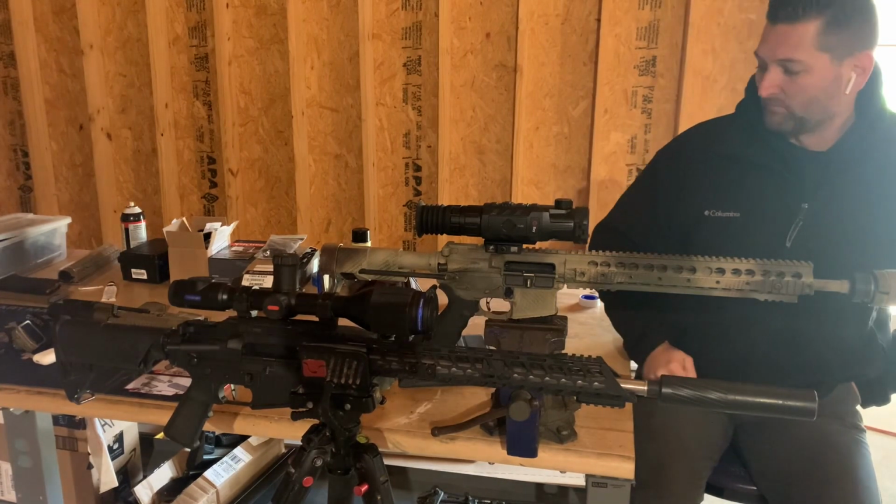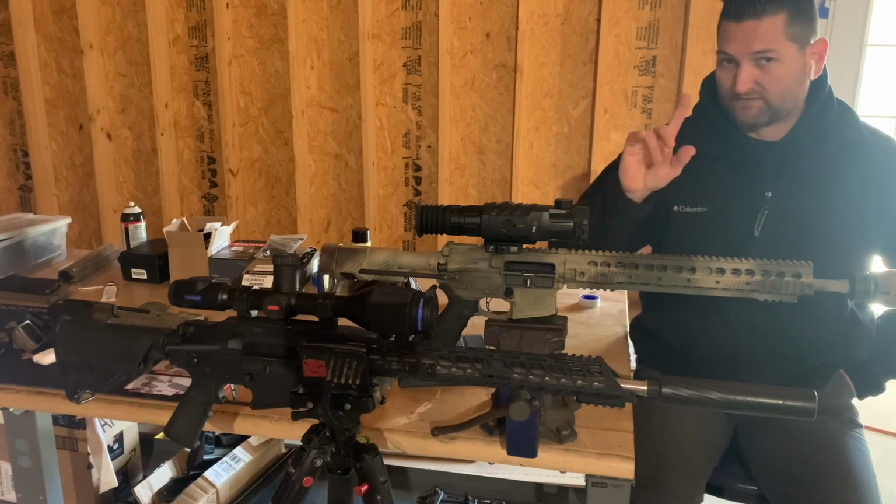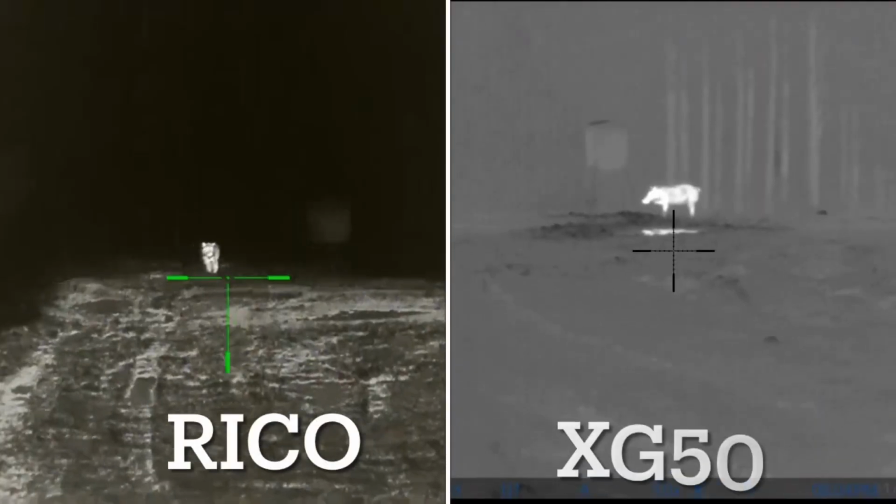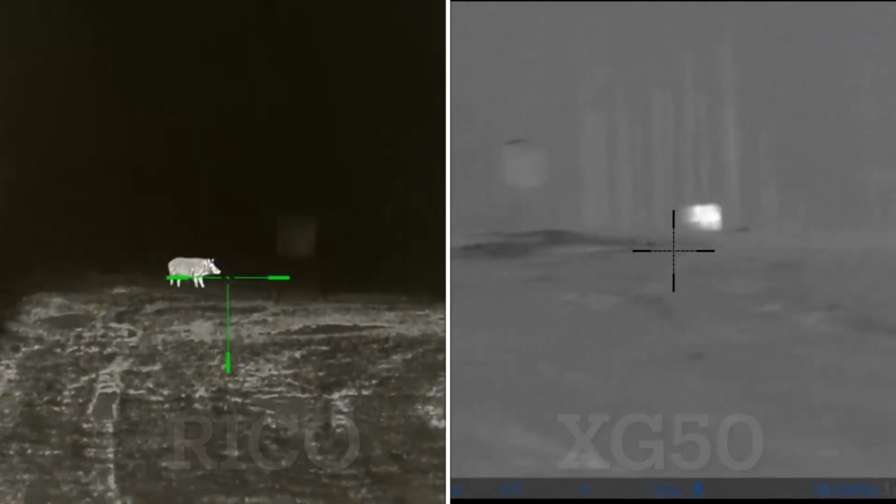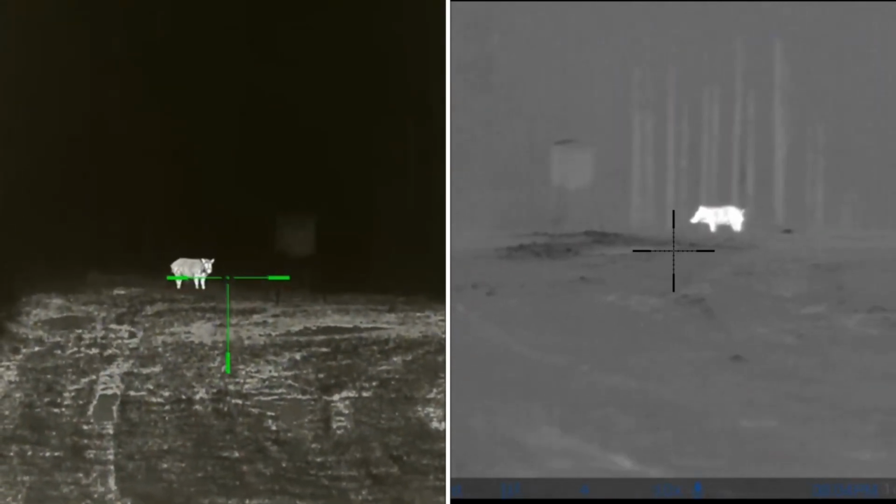Videos don't lie. So this first clip, this is 100 yards away. I'm in my deer stand, same feeder, same weather conditions, 100% humidity. The Rico video though, I was in fog and rain.